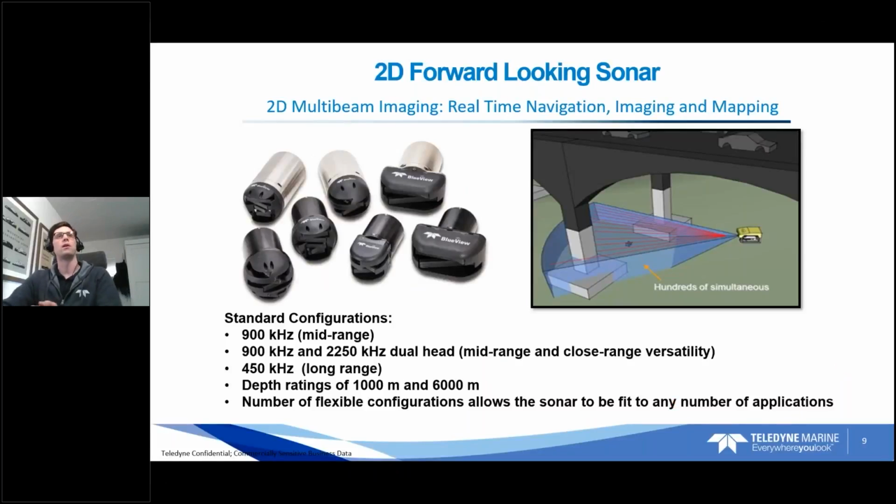Moving on to our offerings, of which we have quite a few. You can see some of them pictured here. There are a number of different configurations, but the main thing to take away is that there are really two primary specifications. One is the maximum range you need, and one is resolution, or image quality, generally speaking. If you require a max range, you're going to look at a lower frequency.